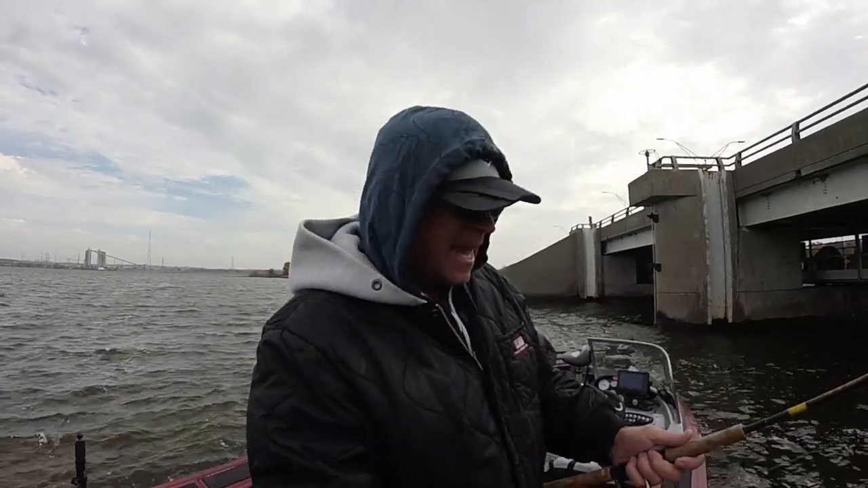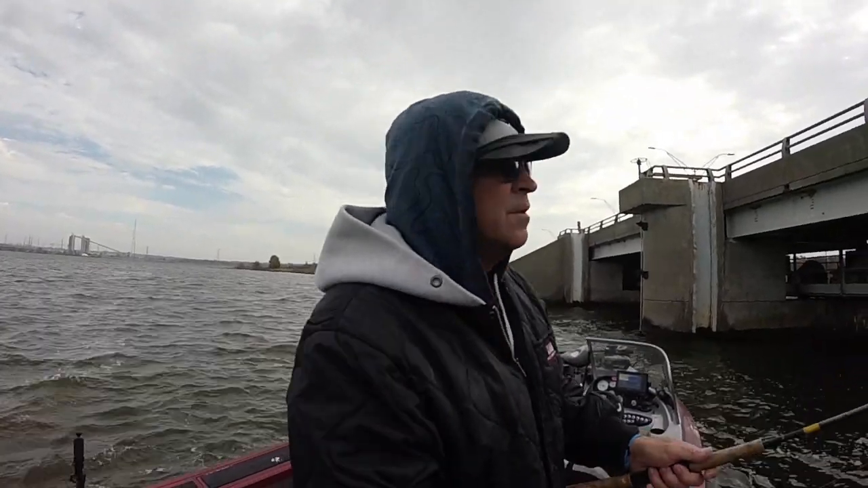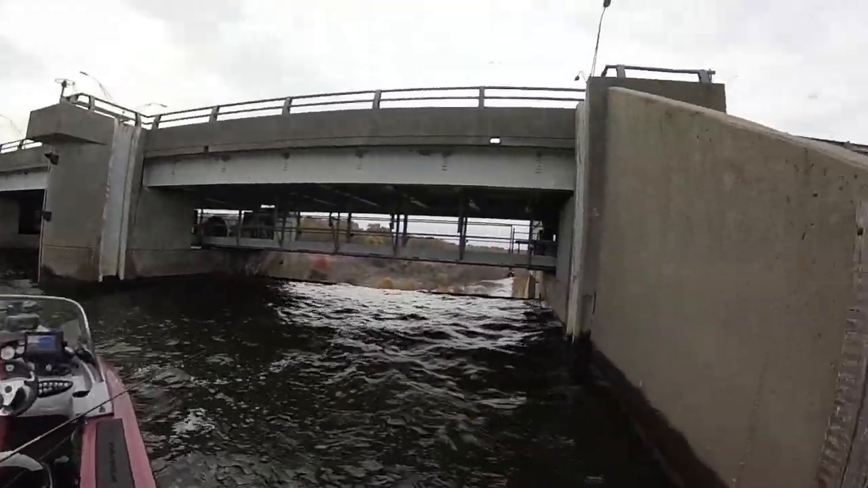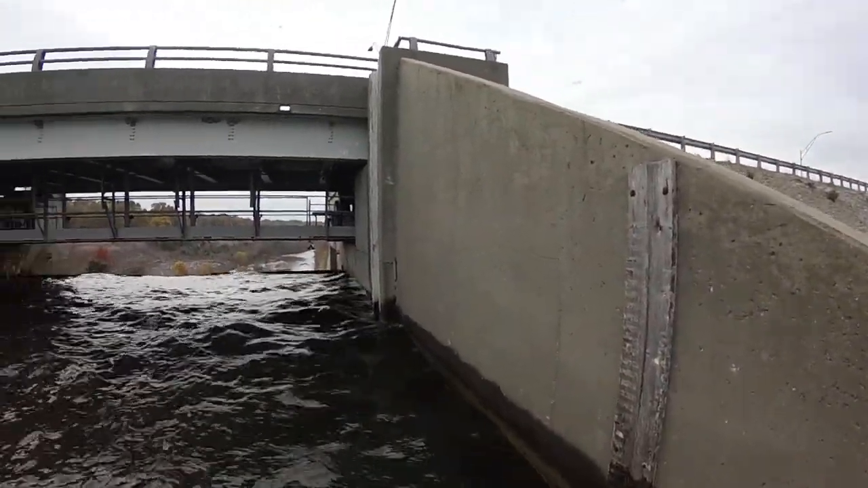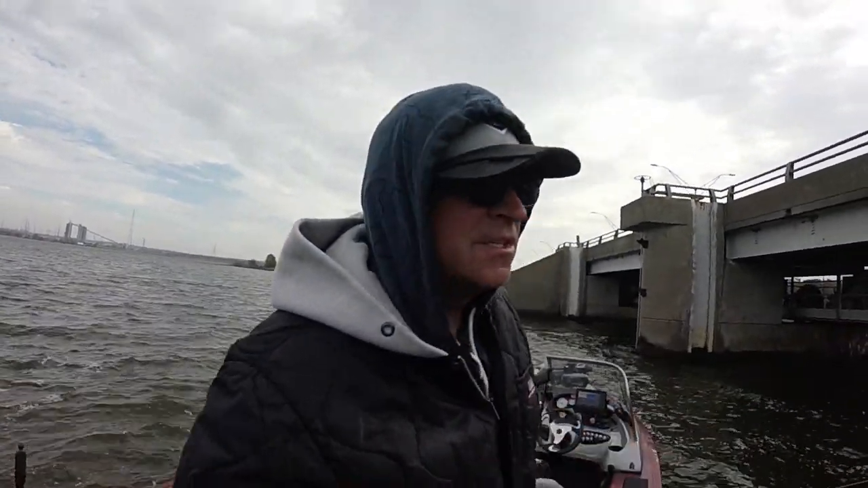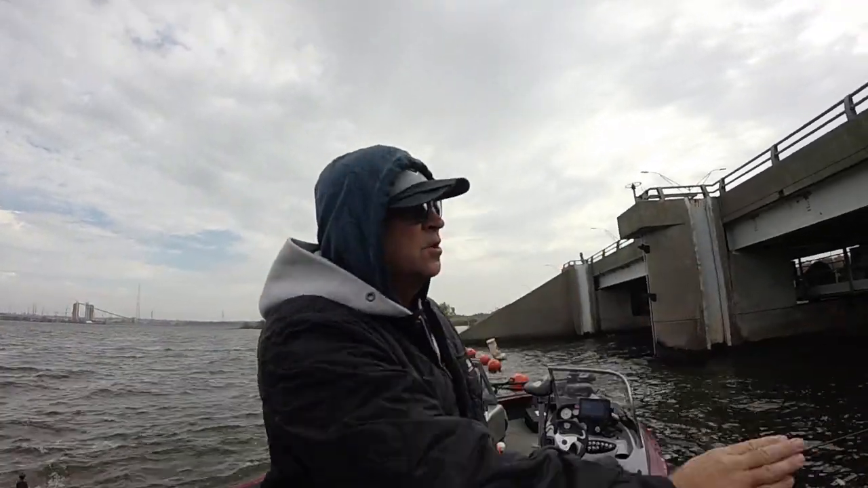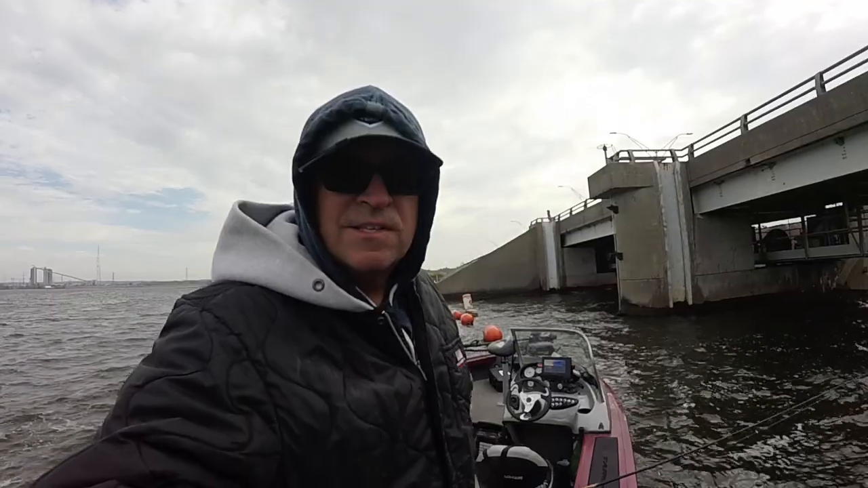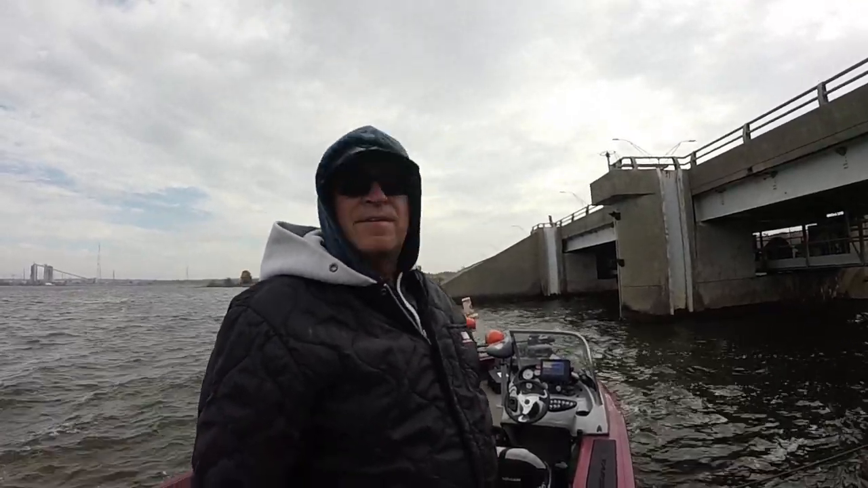So we're throwing Gamma and BnM poles, and we're just kind of throwing it along the ledges here of the spillway. And I found with the way that the wind is, the further back you throw it, the quicker you get a bite, because the wind is coming from the north, pushing all these fish into this little structure, this little cove, this little spillway runoff, and we're having a lot of success.